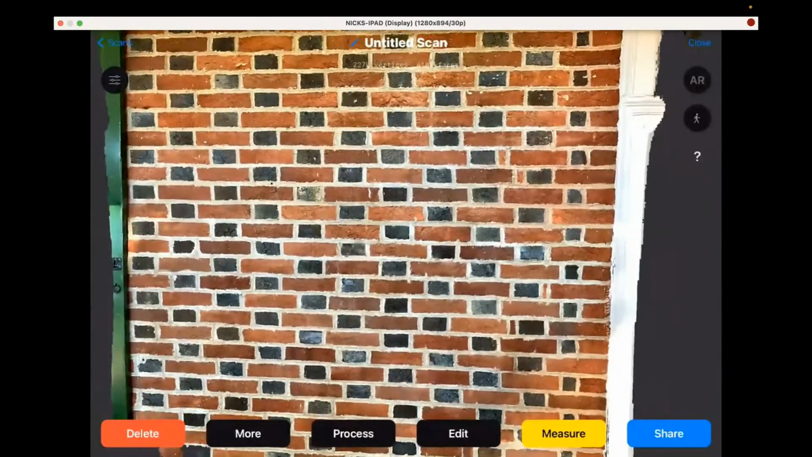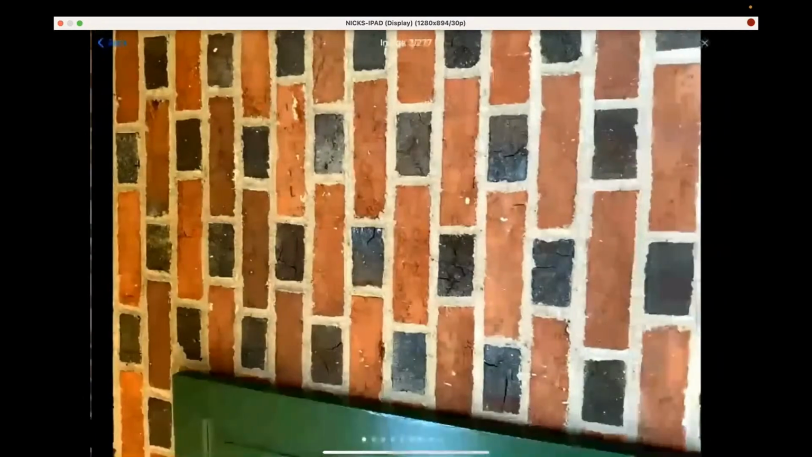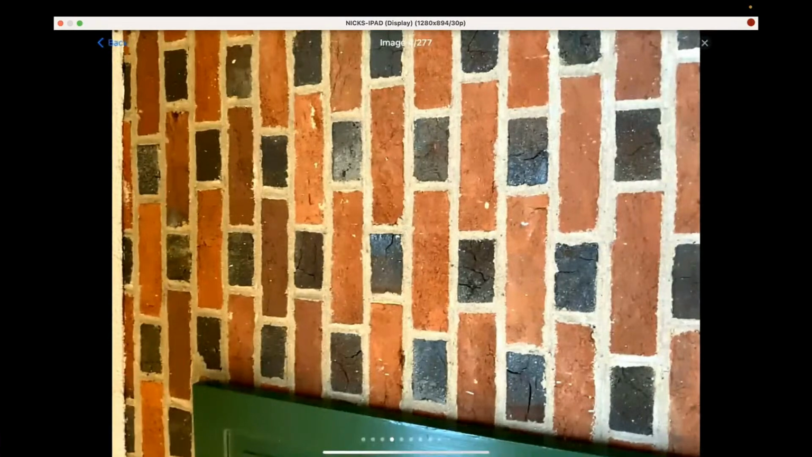And because we have photos, I should be able to go here and somewhere in here, view scan images. So I have all of the individual photos here. So after the fact, not only do I have the scan, but I have these photos that I could give to my photogrammetry software and come up with an even more accurate, more highly detailed 3D model, because the scan is based primarily on the LiDAR.